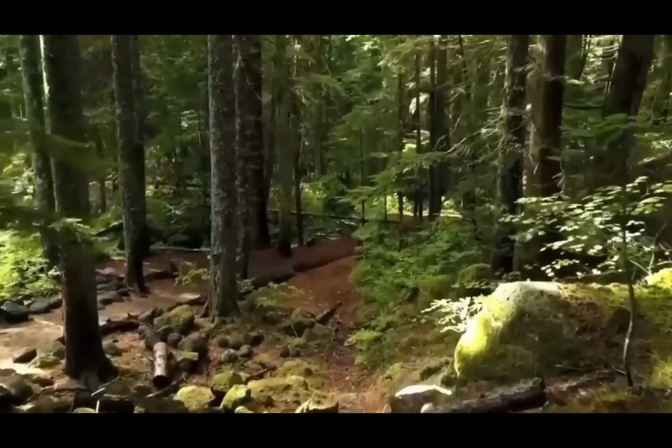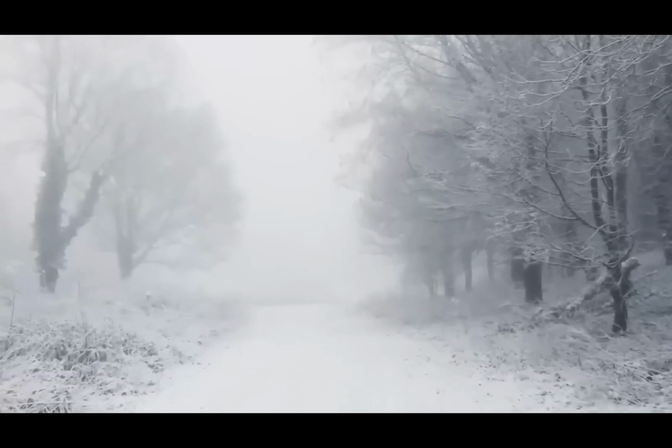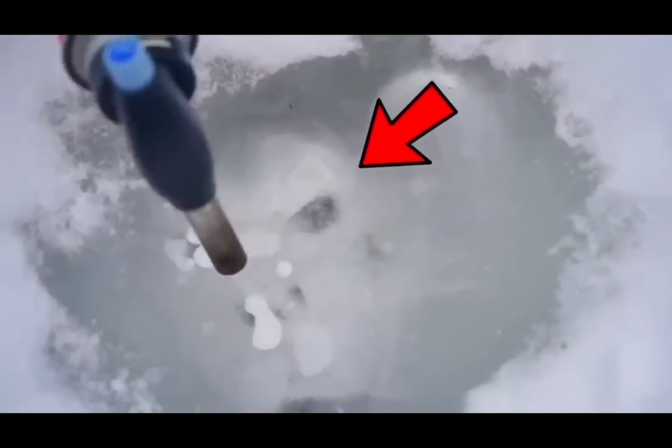It's not just forests and jungles that hide secrets beyond our imagination. Sometimes it's the ice, too. For instance, this man who ended up finding a Bigfoot all frozen up under the ice. I can see its eyes and its head. Maybe it got trapped inside by the cruel nature, or maybe it was just a hoax. Which, even if it was, I'd be scared as hell still.